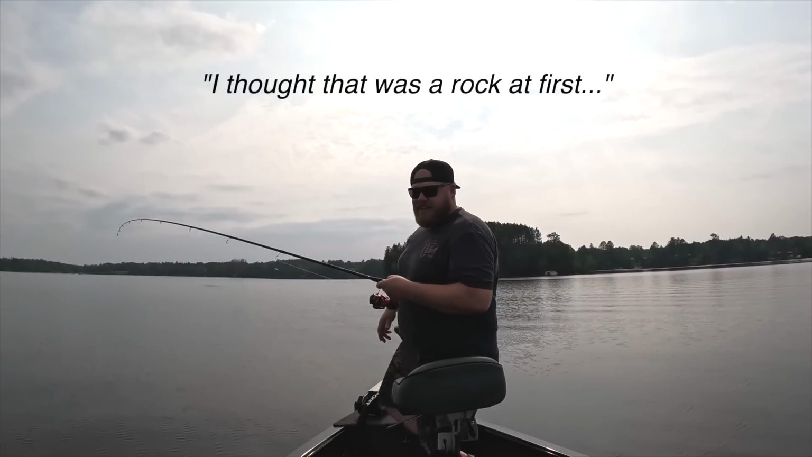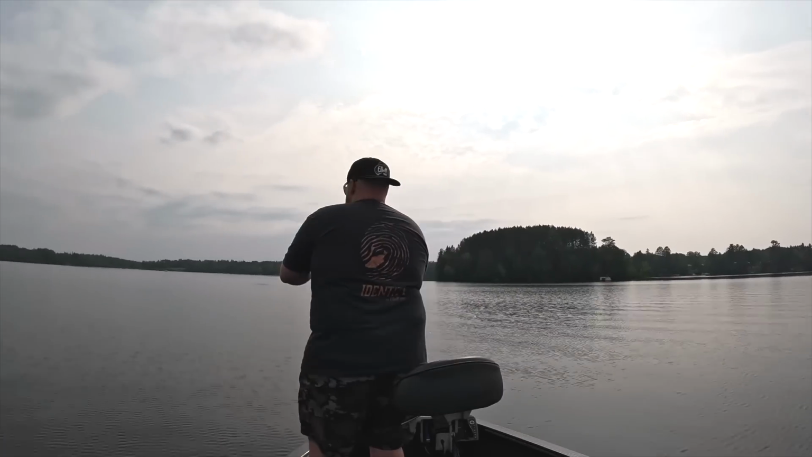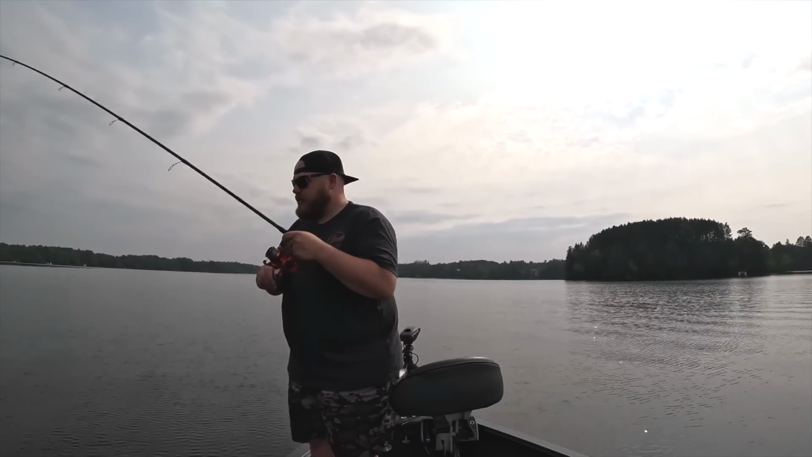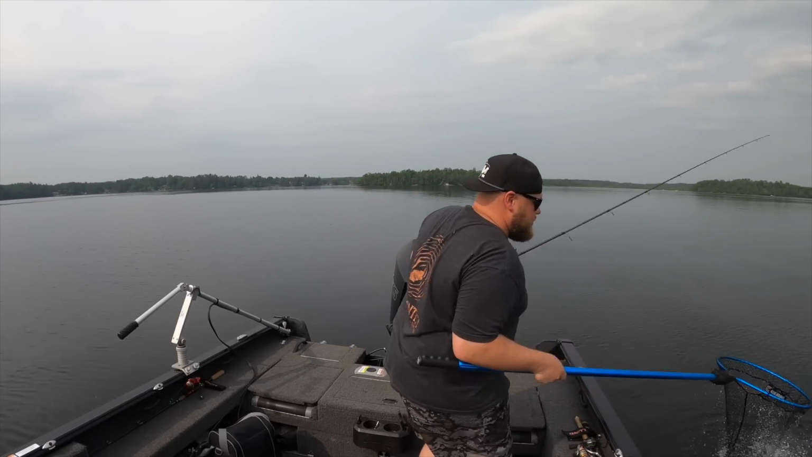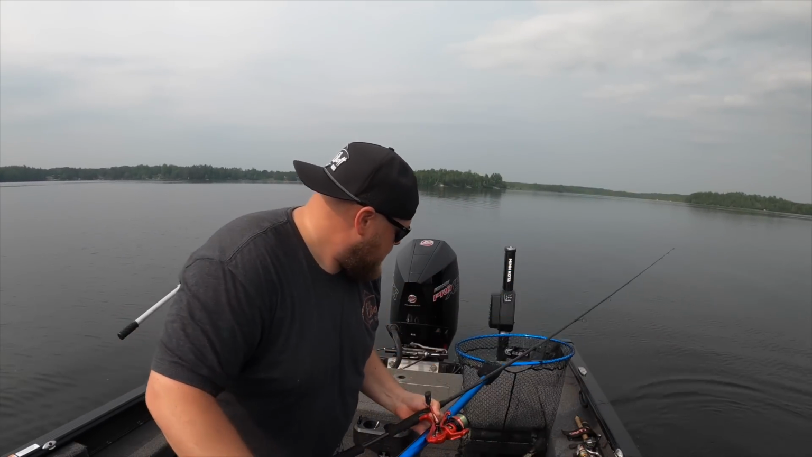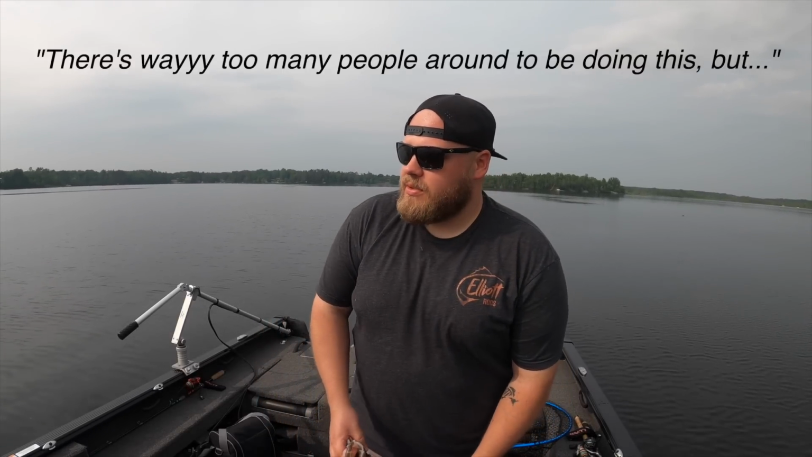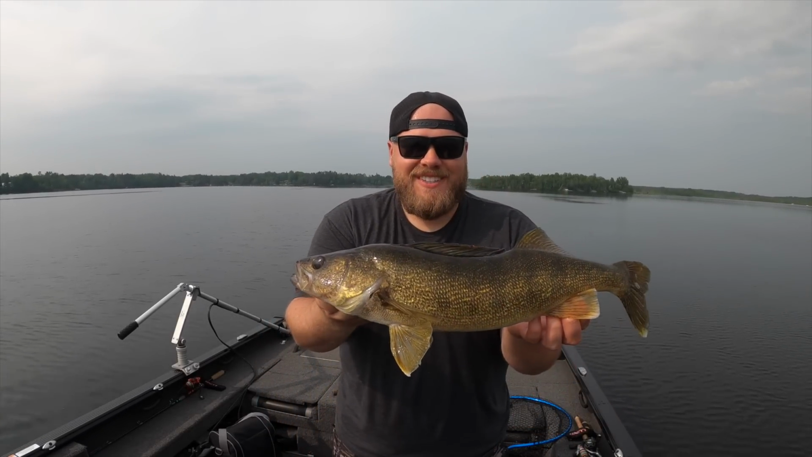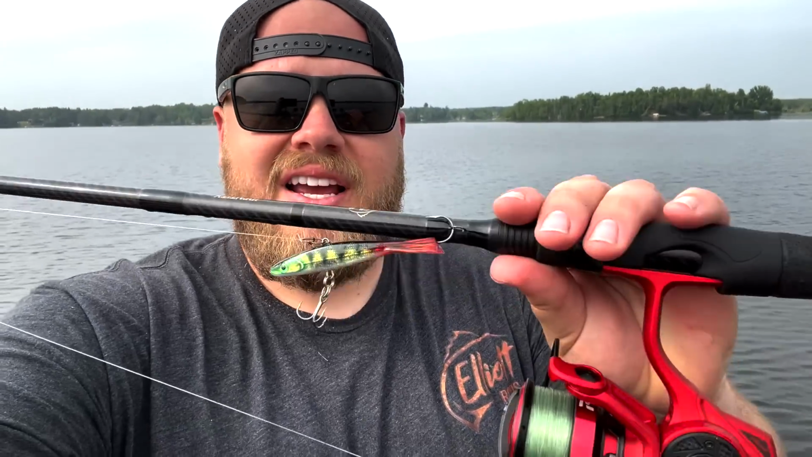Good Lord. I thought that was a rough at first. Come on. Ooh. Oh, no. It's a tank. And it fell out in the net. Way too many people around to be doing this, but jigging shadow wrap just thwacked it. So that is number 2 on the jigging shadow wrap, both big overs, which is a nice little trend I like to keep up.